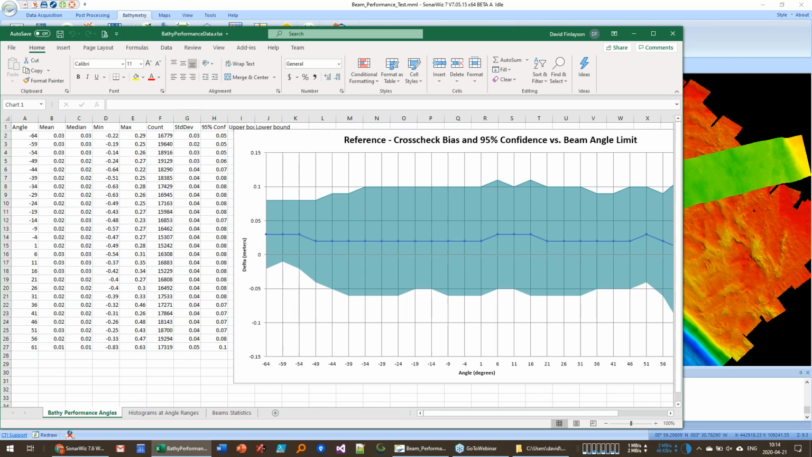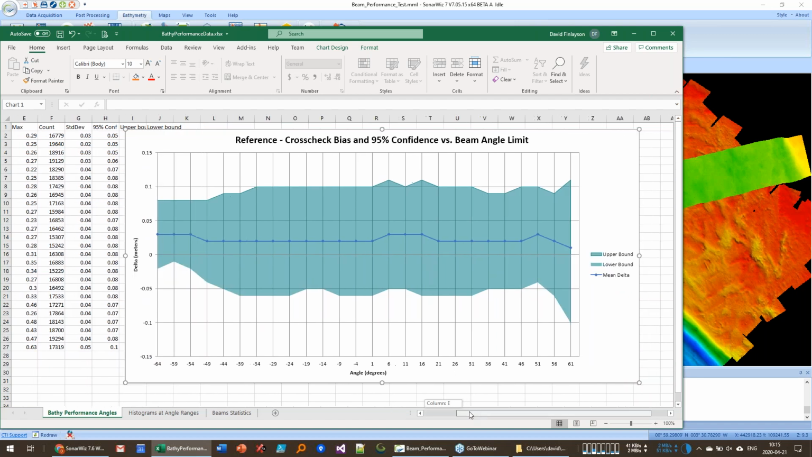If we put a 95% confidence interval on that, assuming the error is normally distributed, then we know that this beam at 64 degrees has approximately a 5 centimeter uncertainty at 95% confidence, which is what this green zone is indicating here.